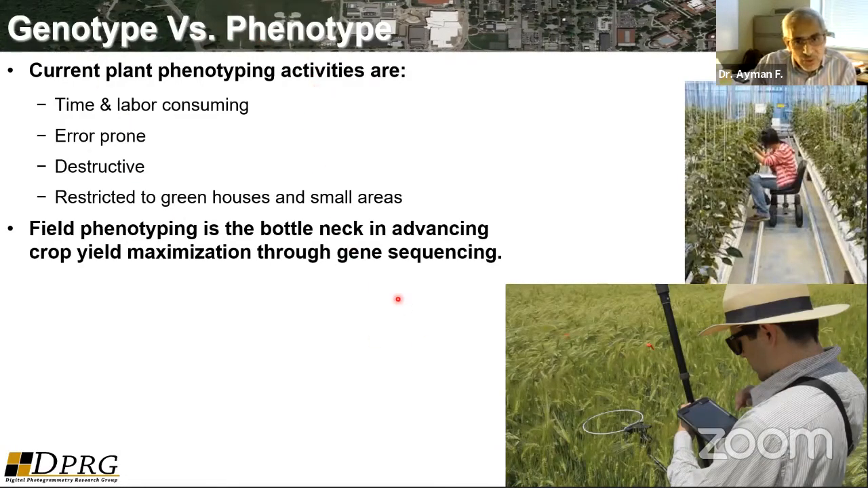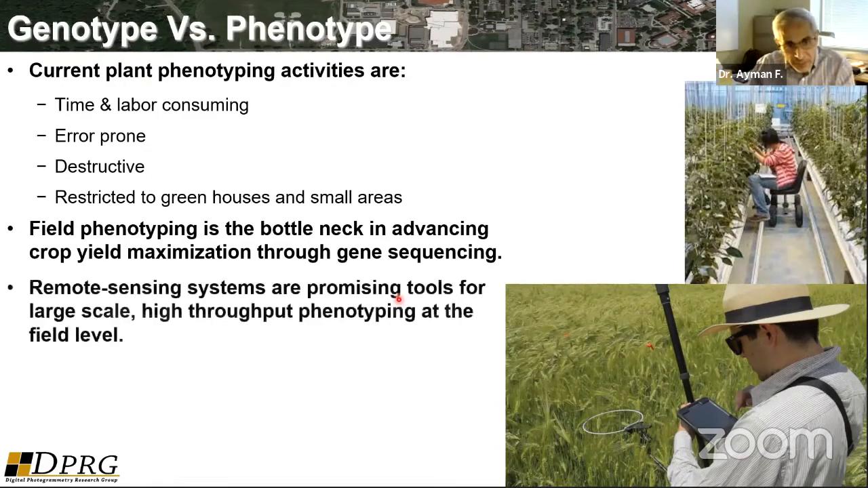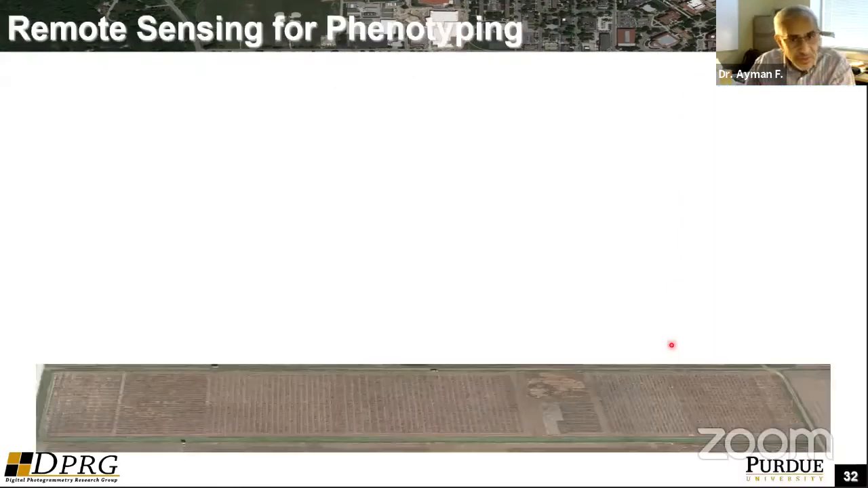So right now, the interest is to do what they call high throughput phenotyping, that you would like to do this mapping or deriving information about the characteristics of the plants at the field scale throughout the entire data. You don't want to do this in a greenhouse because the behavior of the plant in the greenhouse is different from the behavior of the plant in a natural environment in the field.